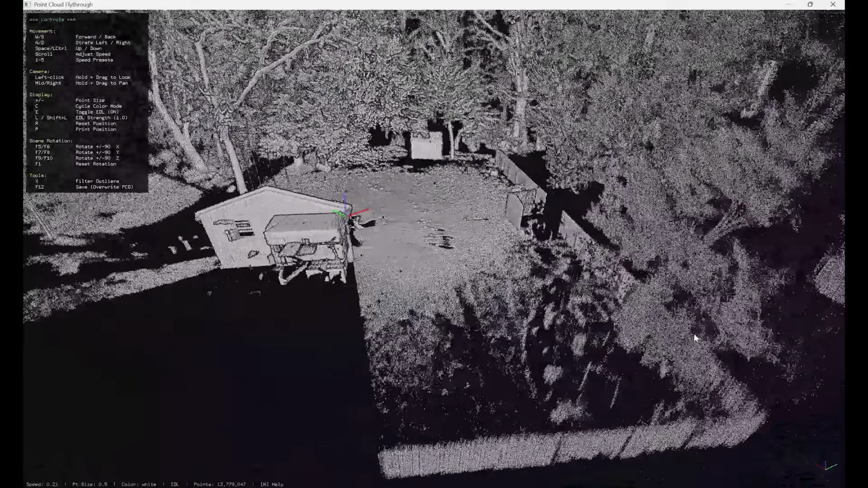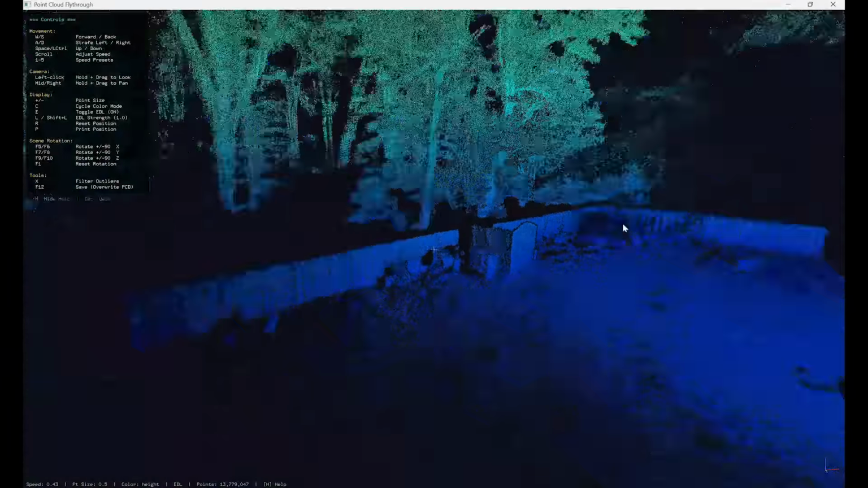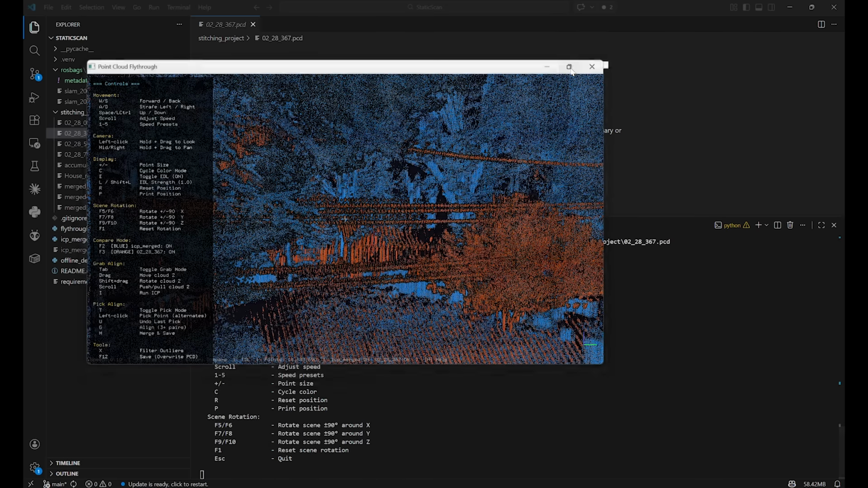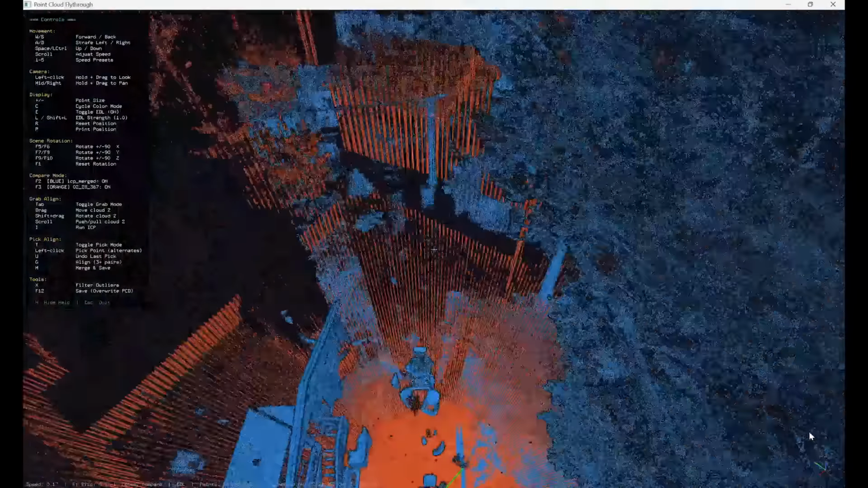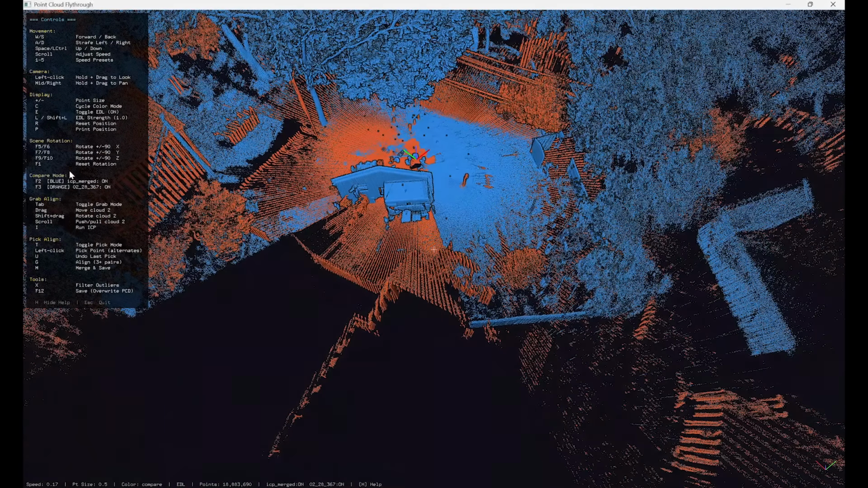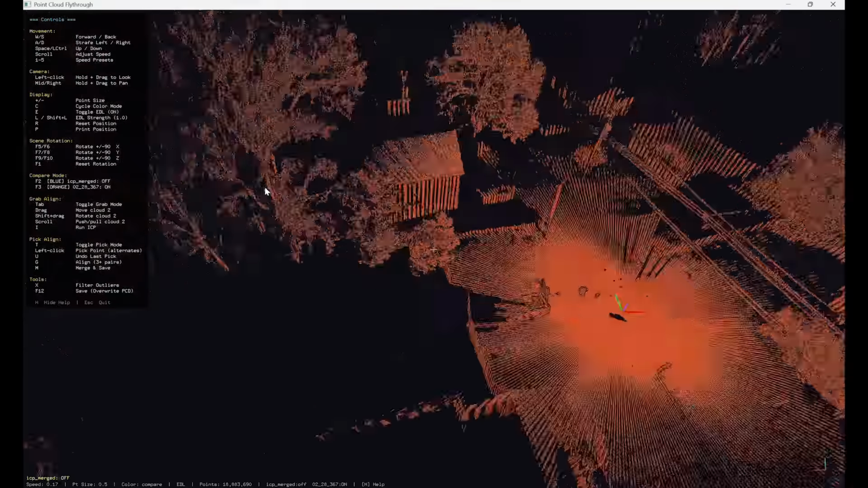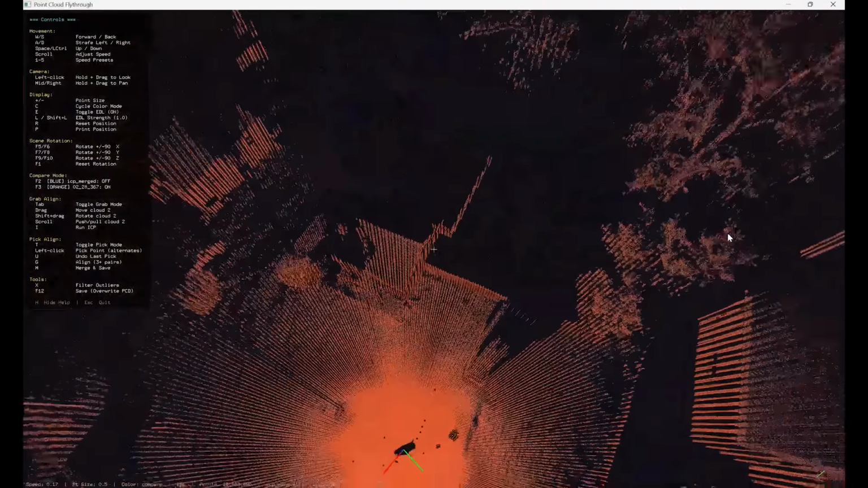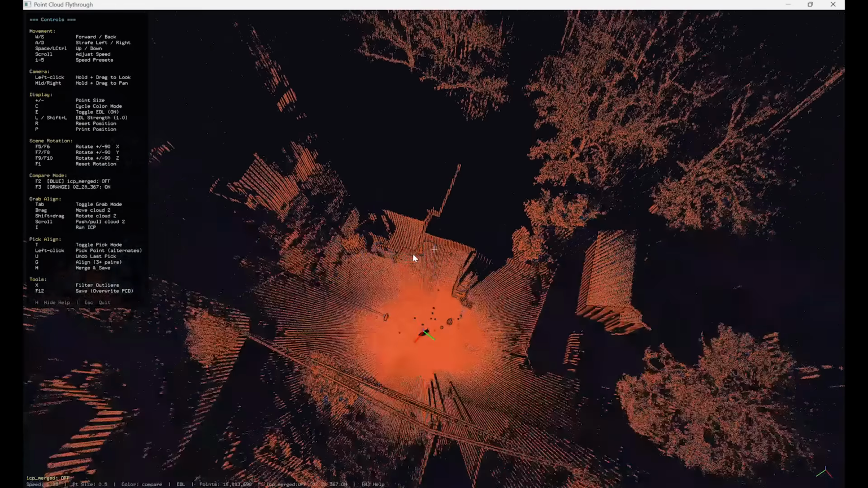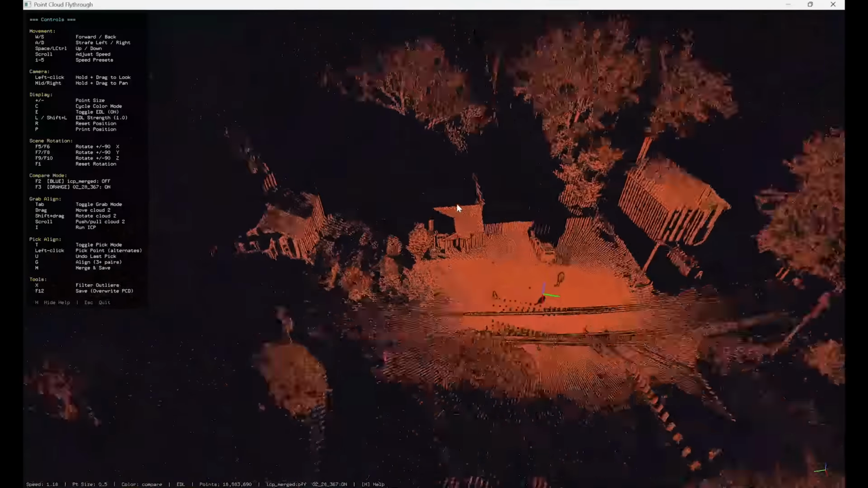So there's that. Cool thing with this is if you open up more than 2 PCDs at the same time, alright, so we've got 2 open at the same exact time, and now we have a bunch of other tools that we can use to align these. We've got F2, so we can just see this scan independently. This is a scan of the front of the house, while this is the back. So we don't have a lot of shared geometry here, but let's see if we can stitch it together.